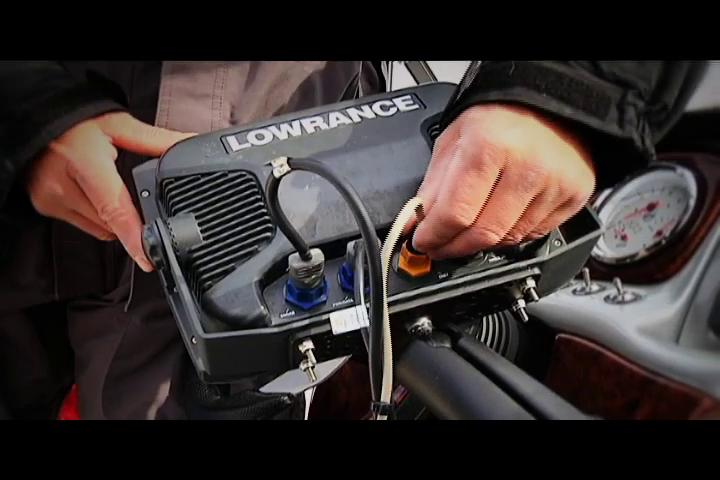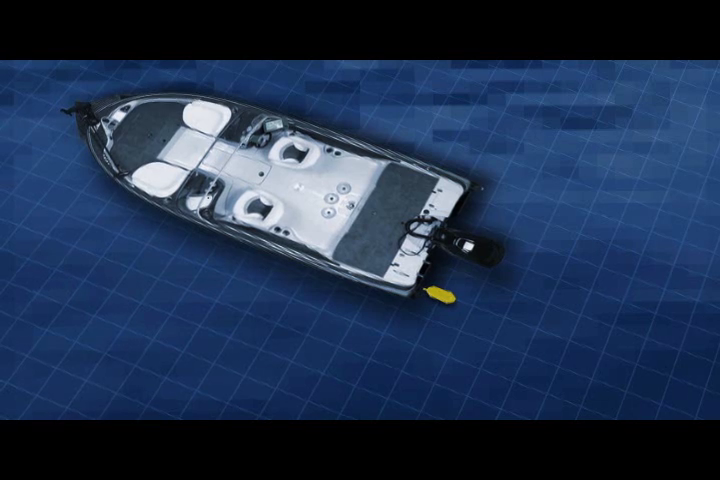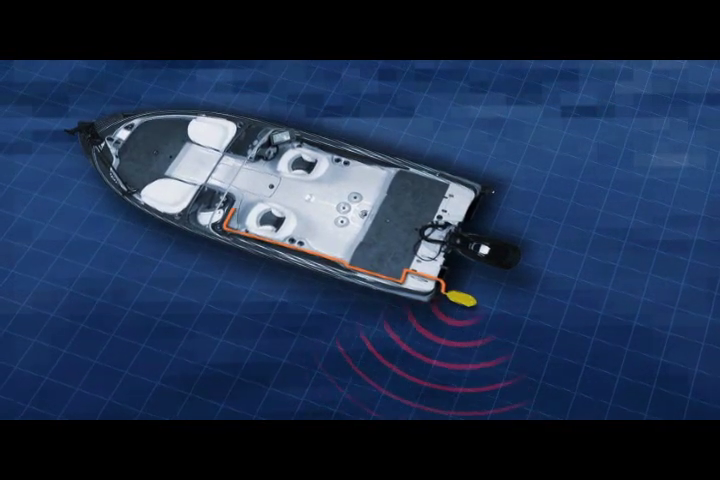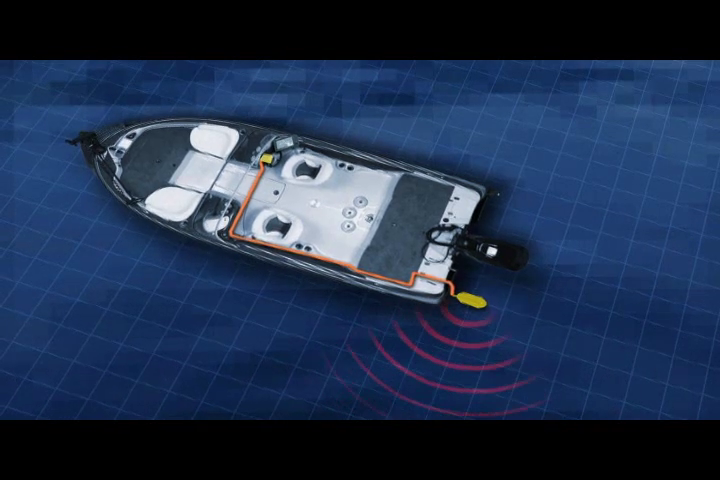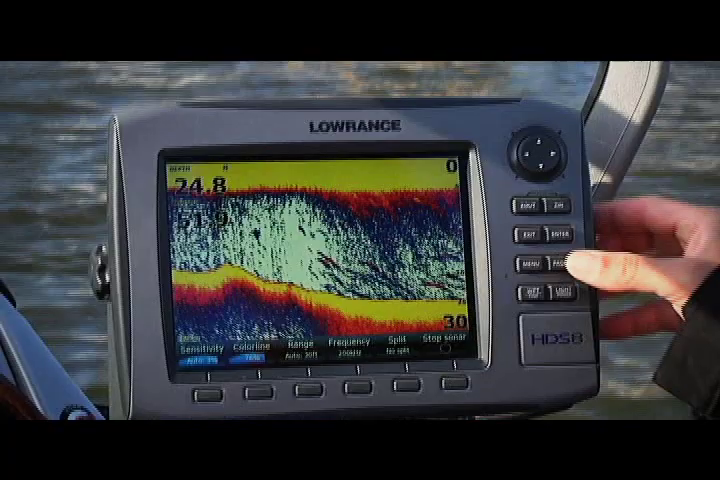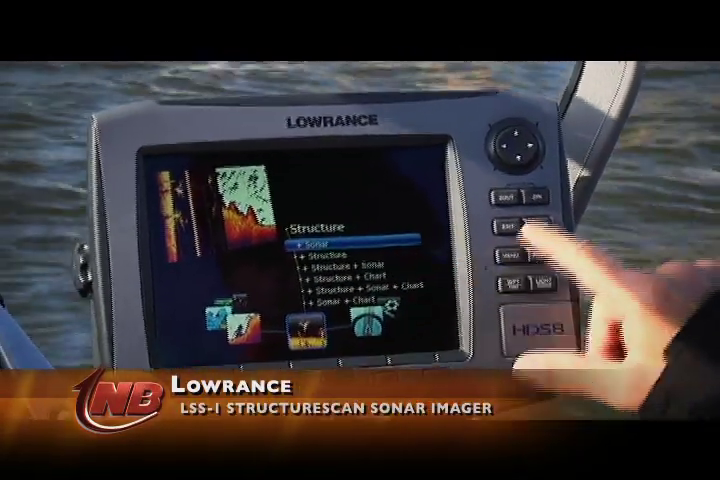StructureScan is an add-on module to any of the Lowrance HDS units. You add a different transducer to the back of your boat that actually lets you see out to the side. You run that up into a box that converts it to an Ethernet signal, and then that yellow-ended cord goes right into your unit. You use your pages function to get over to a screen to actually let you see the structure scan.